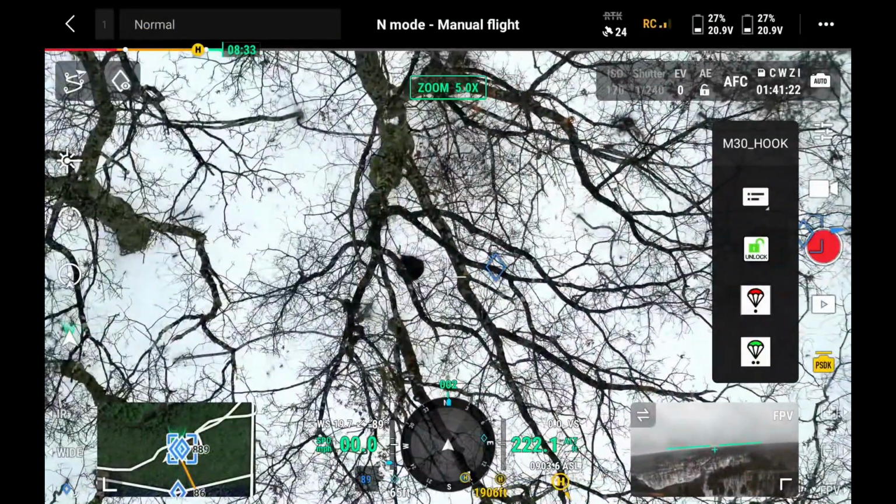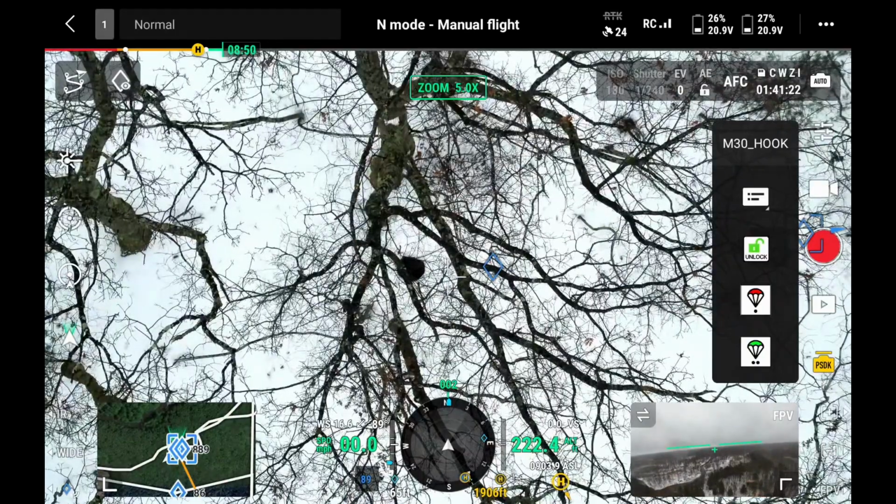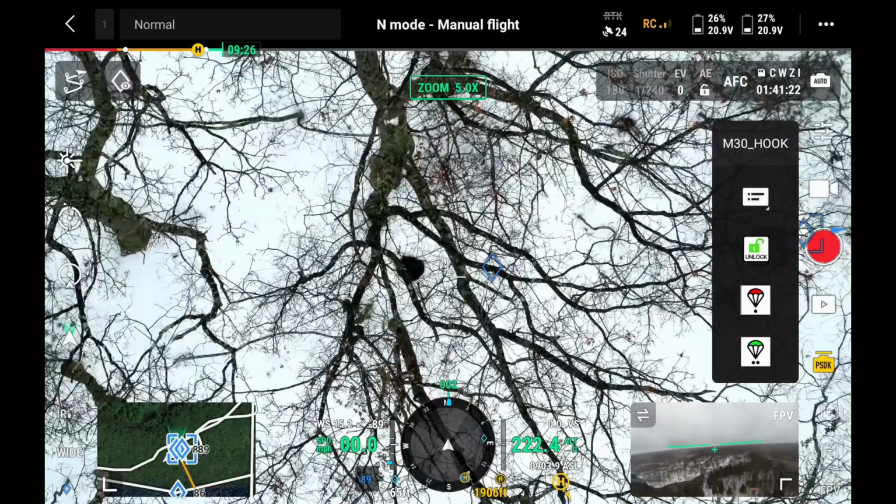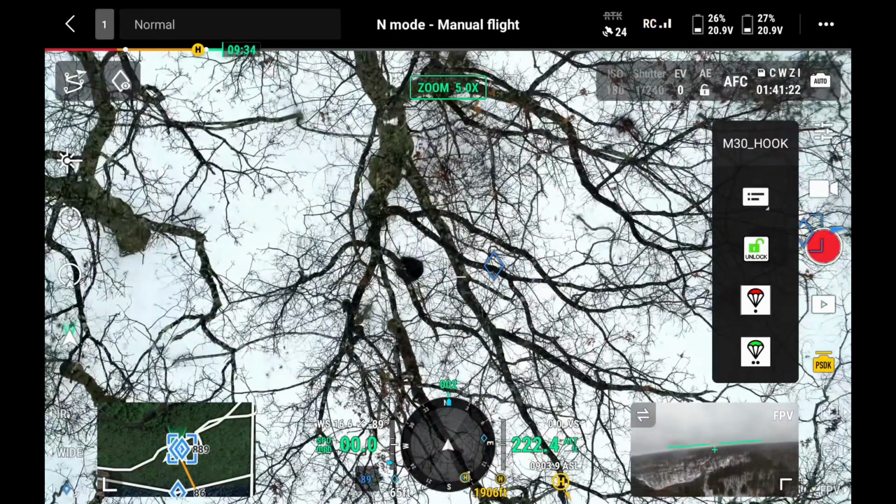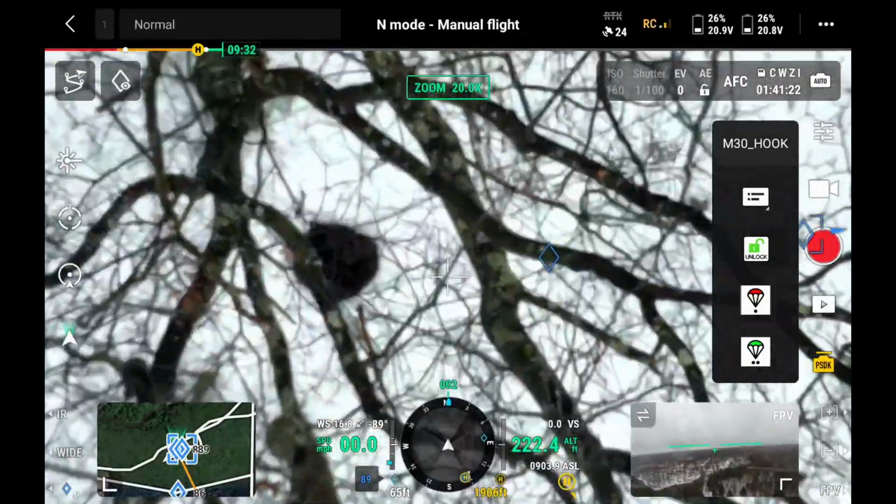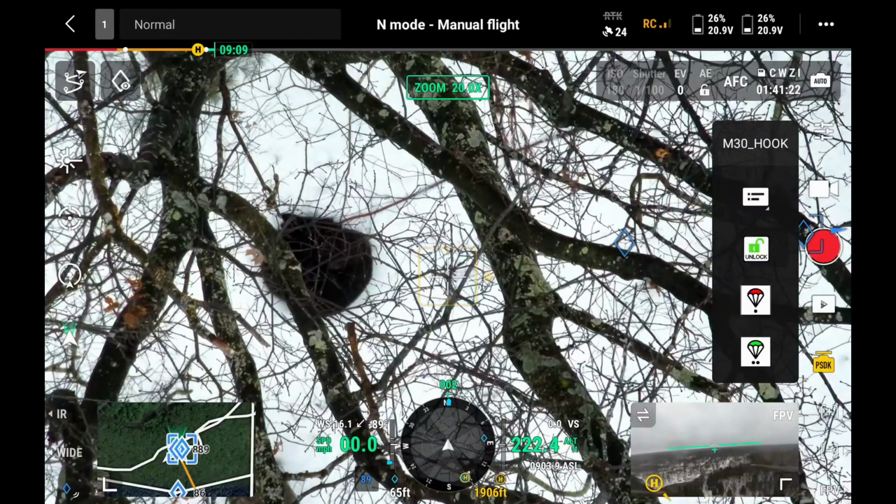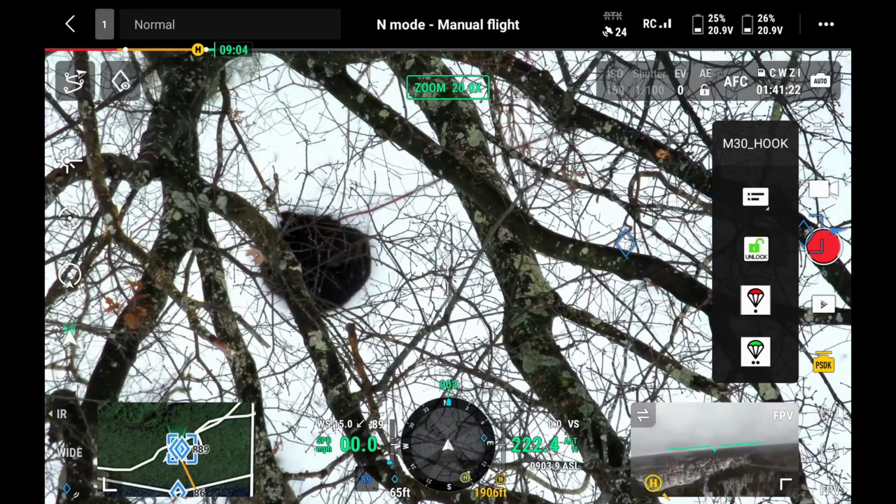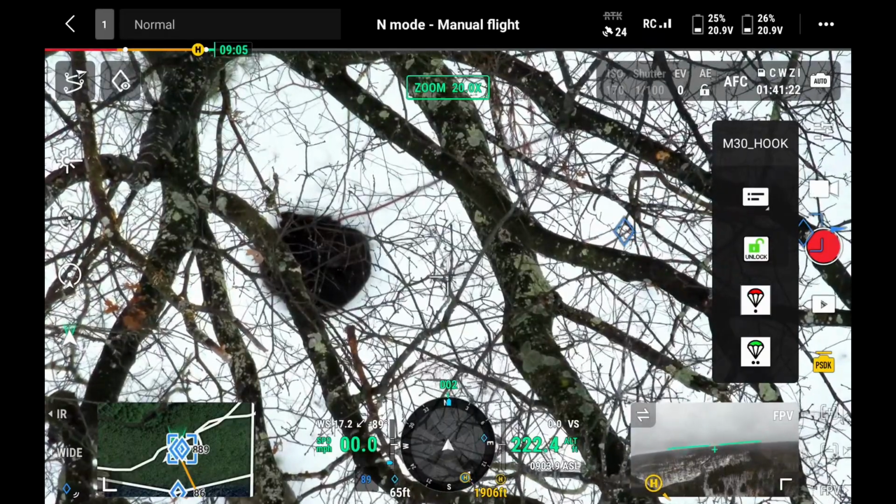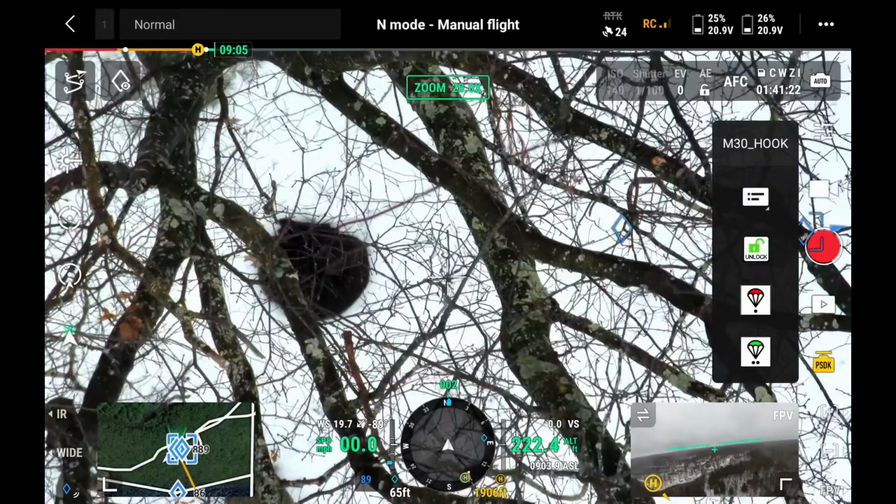Well, he's probably going to pick one of these beds as his favorite. Is that a bed too up there? Or is that part of a tree? It's hard to say. Doesn't look like it, but. He's just chilling after chewing on his bone. Alright, I'm gonna bring her back home since it's probably gonna do it on its own here pretty quick. How high am I? Make sure I don't hit any trees.